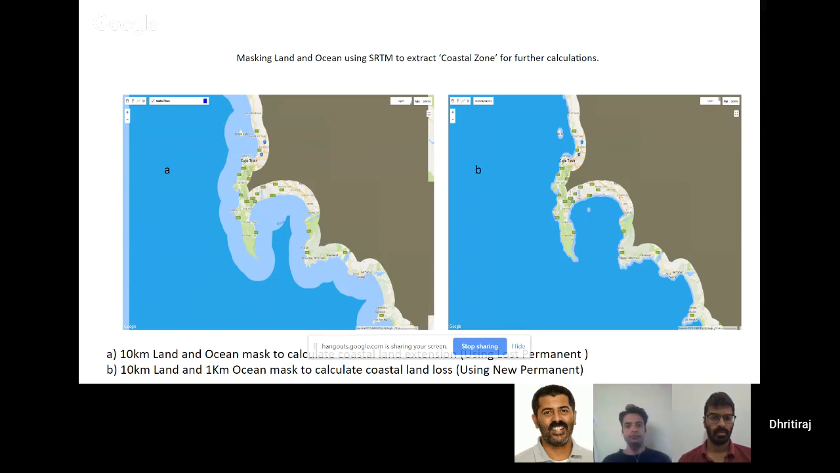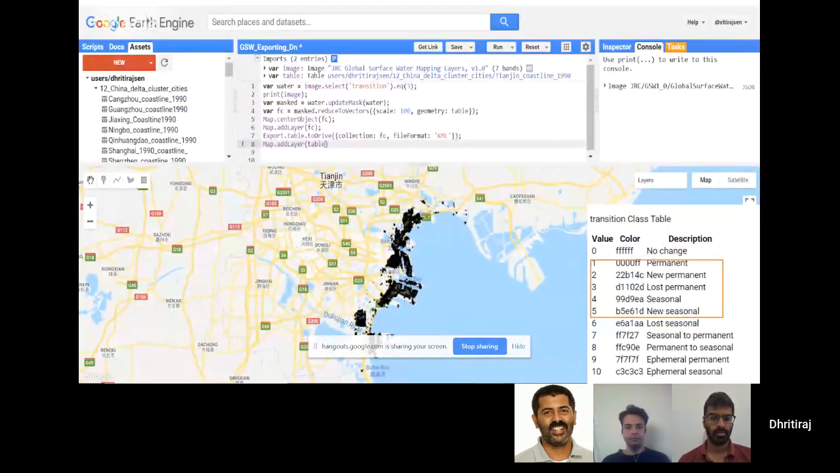However, this method has certain limitations, because when you take 10 kilometers, you also take into consideration rivers and streams and other water bodies as well. I'm still working on defining the coastal zone and I've come very close. But when I started working initially, it was the beginning.